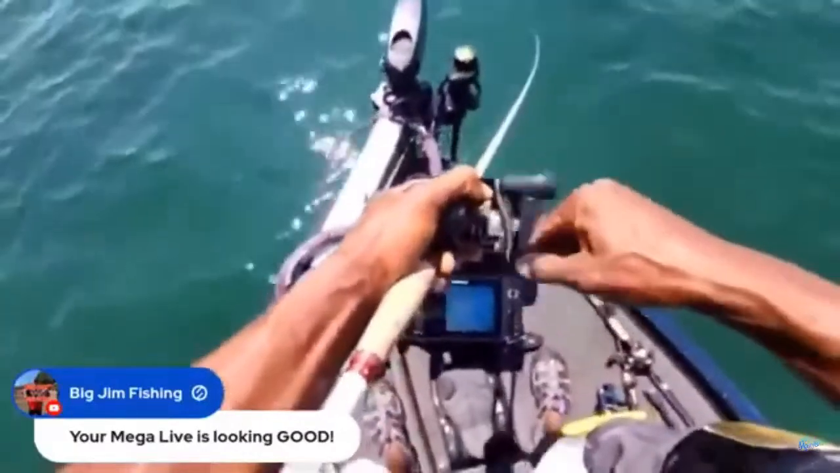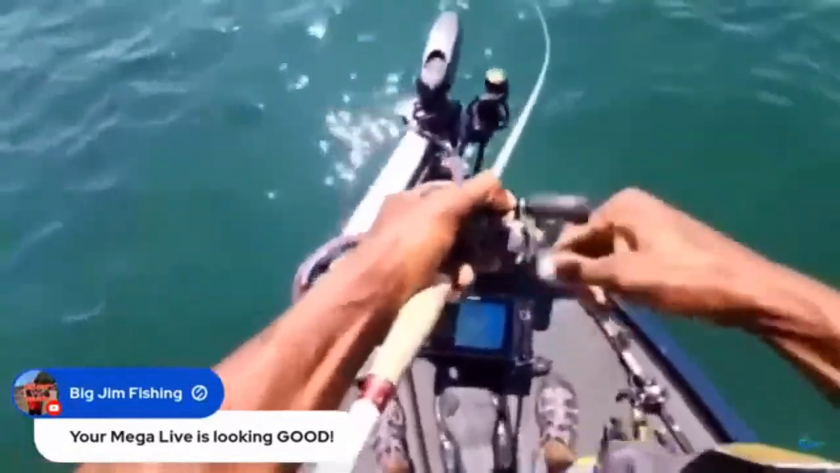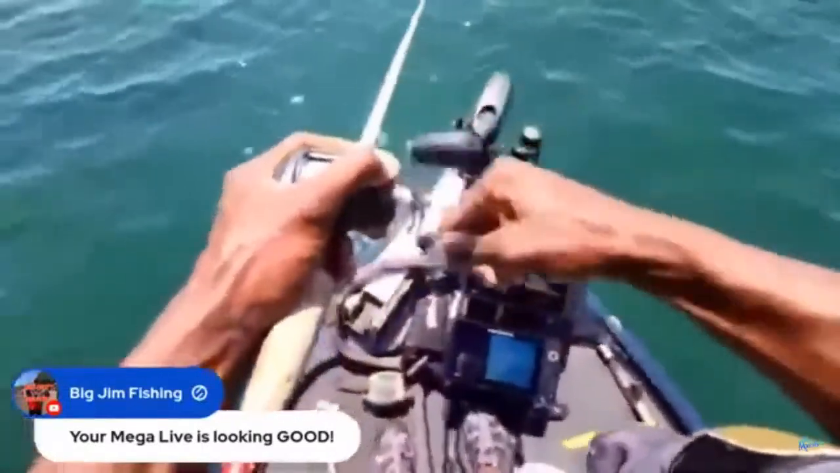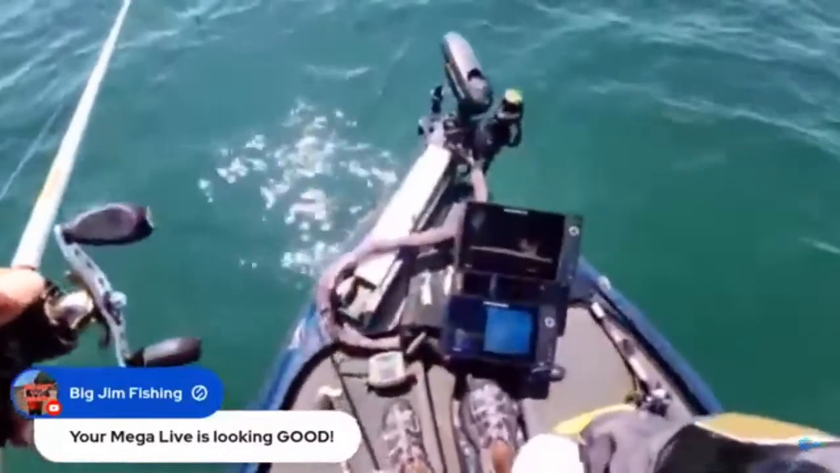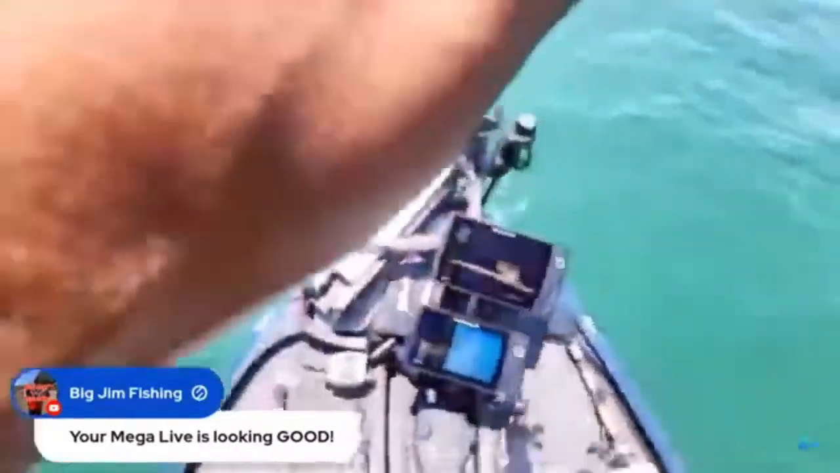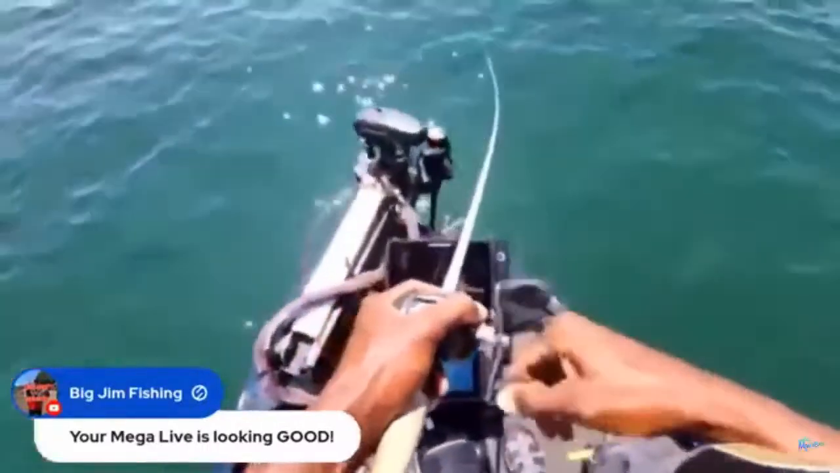All right, here we go. Let me slow it down for them a little bit that time. I didn't get far enough out. Move in a little bit closer to them, guys. All right, there we go. That's a good cast.